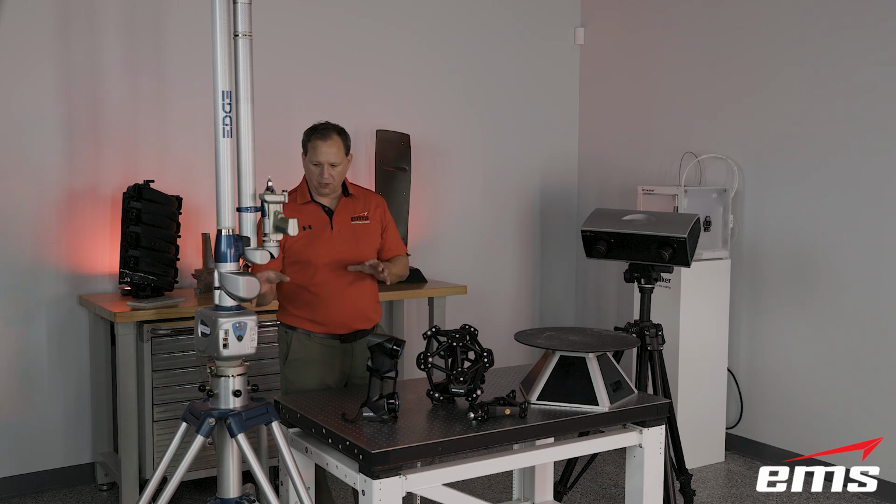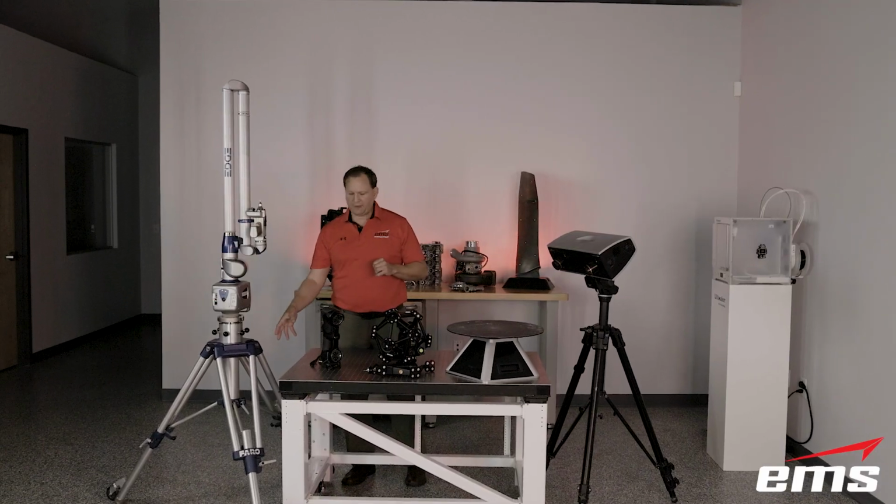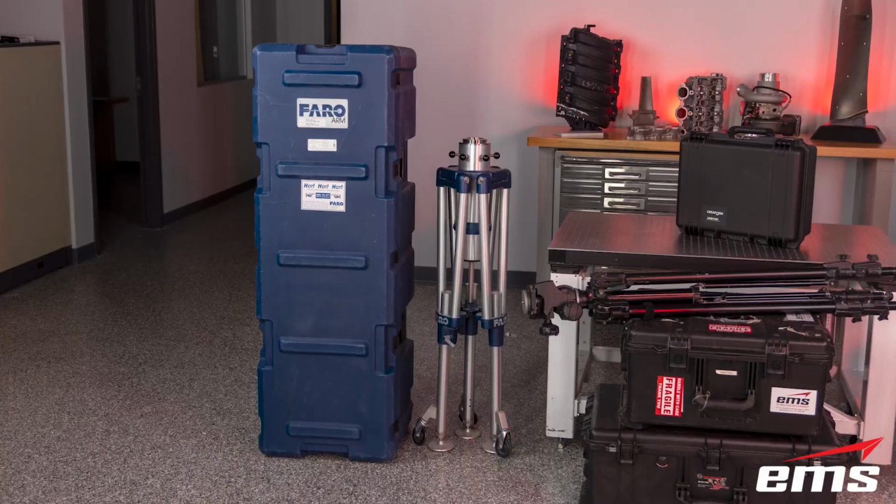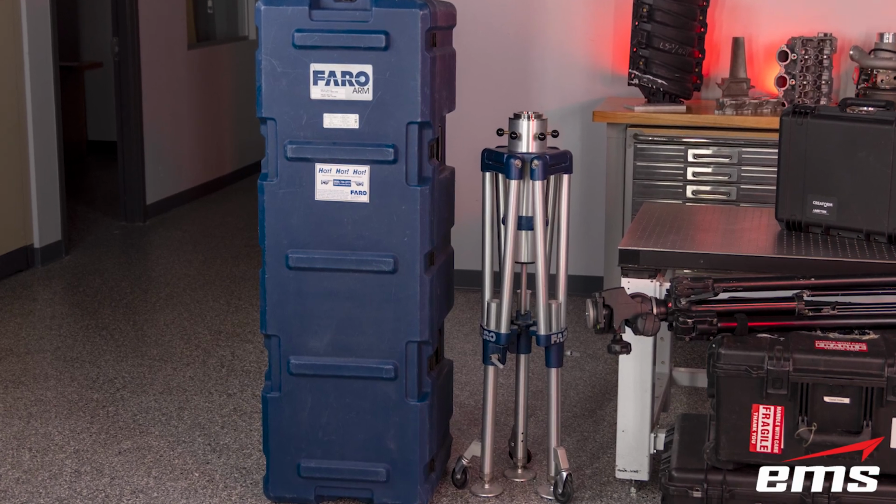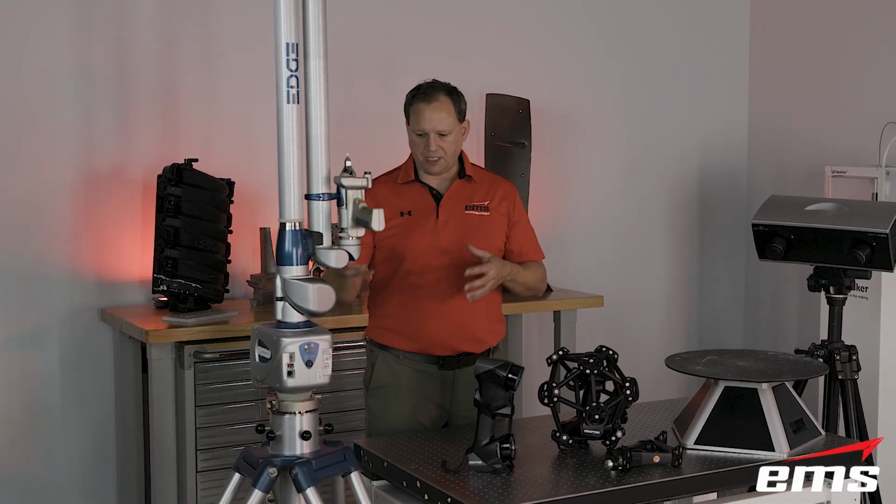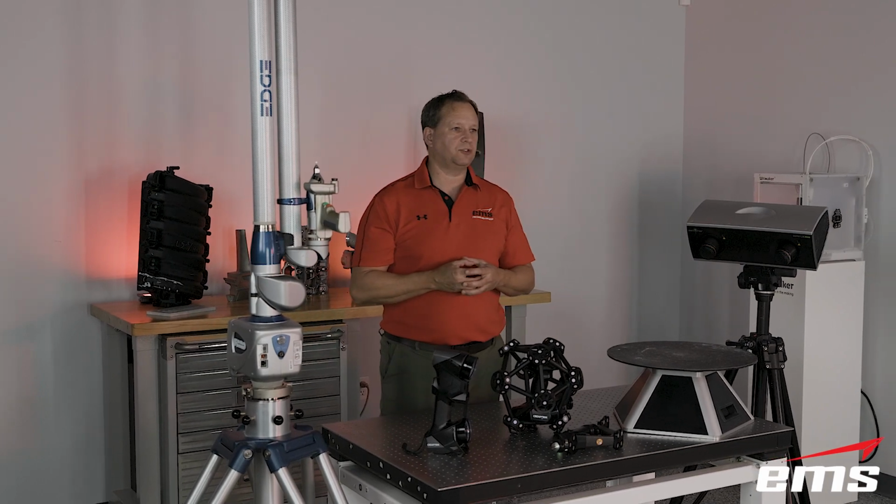And probably the hardest one to travel with is an ARM-based system. You've got to have a pretty sturdy base like this. Then you've got the ARM itself and all the accessories that go with it, and it can be a large case. It's sometimes difficult to ship because of the size of it. So I would say the biggest challenge is any kind of ARM-based system when it comes to travel.